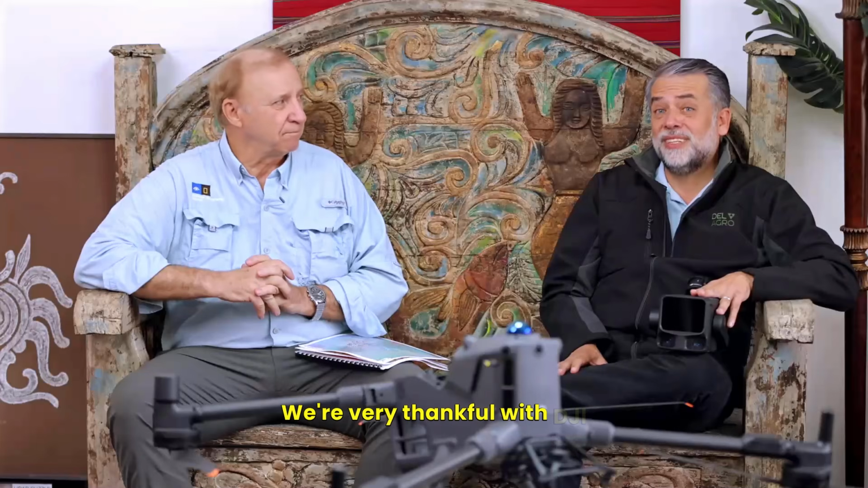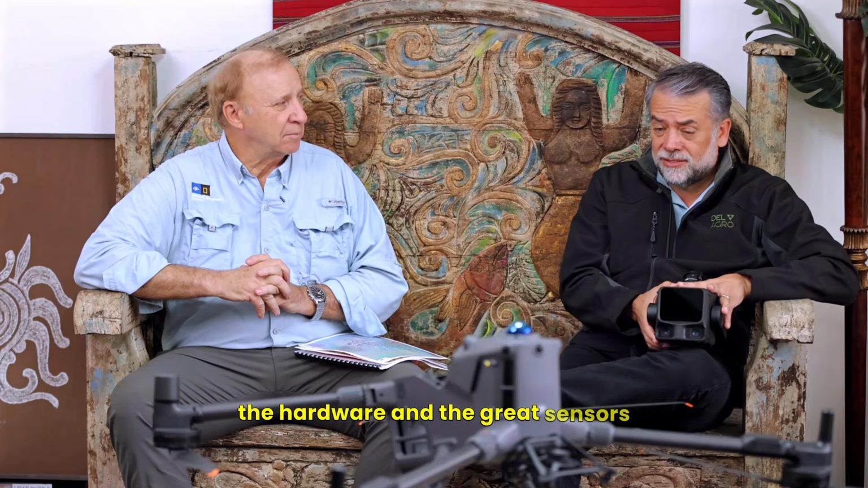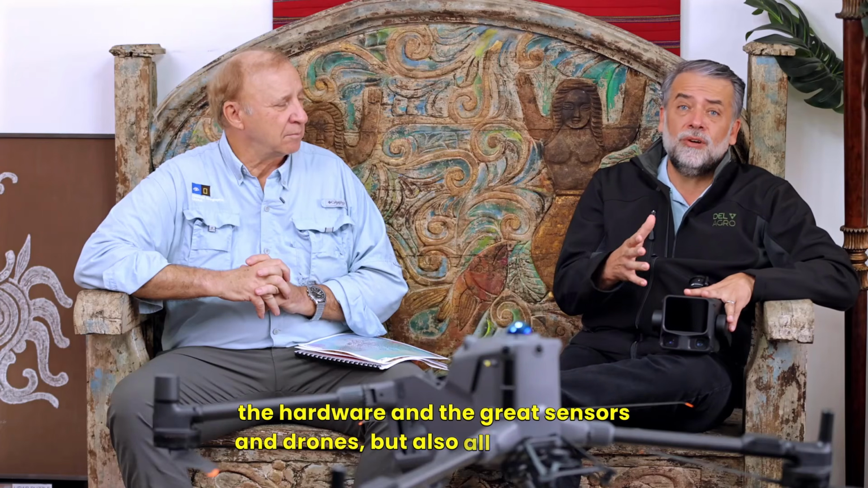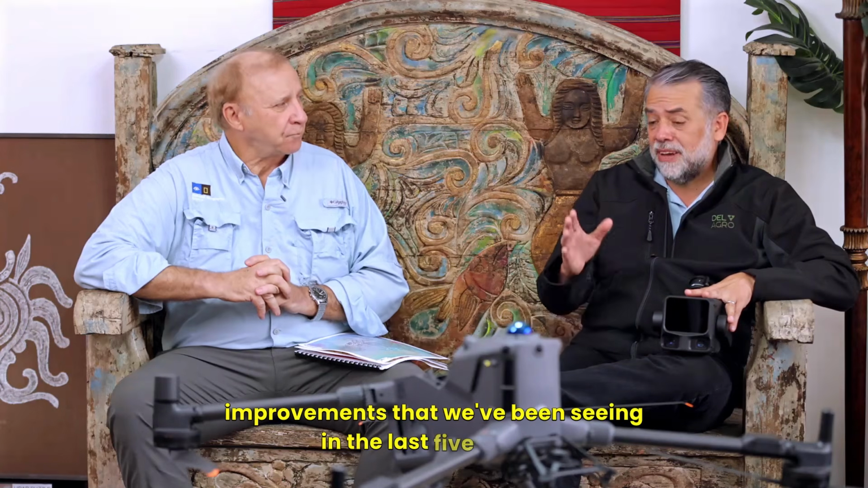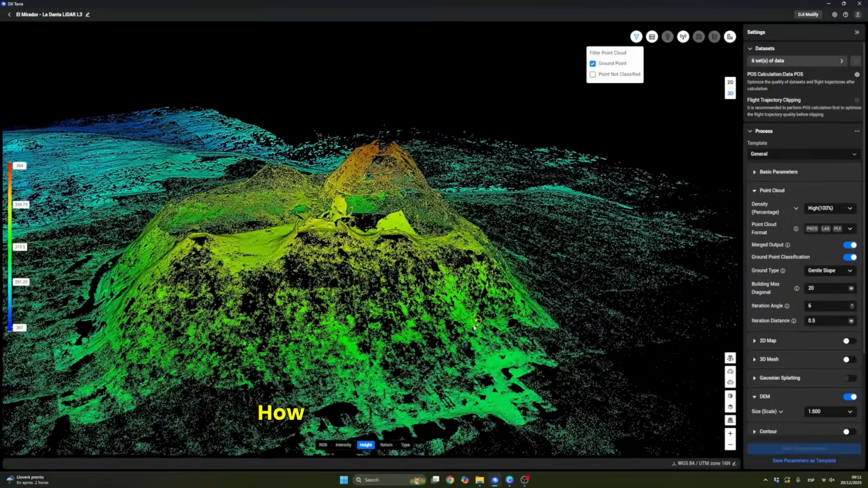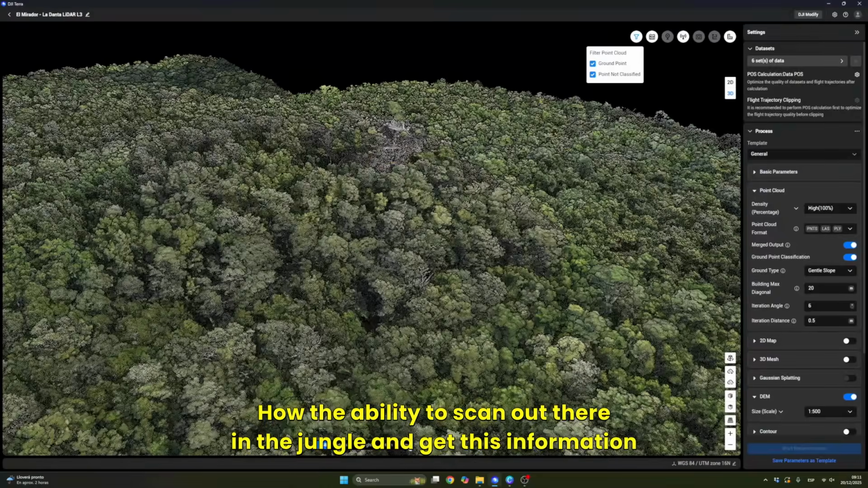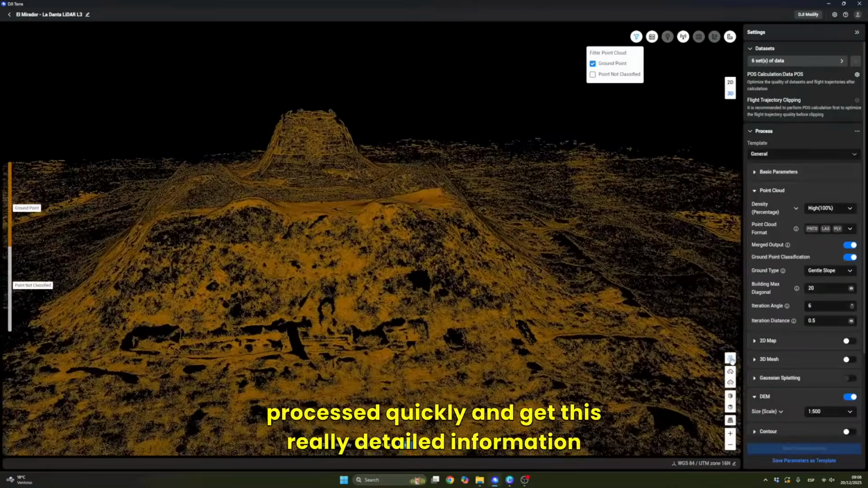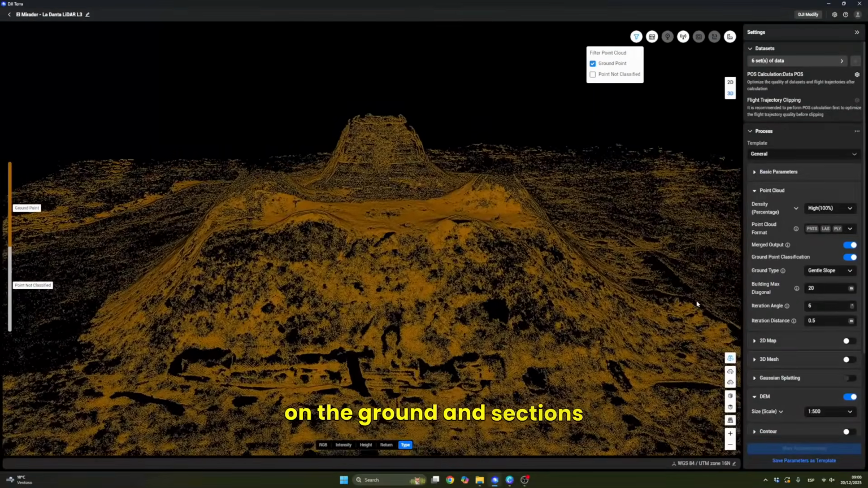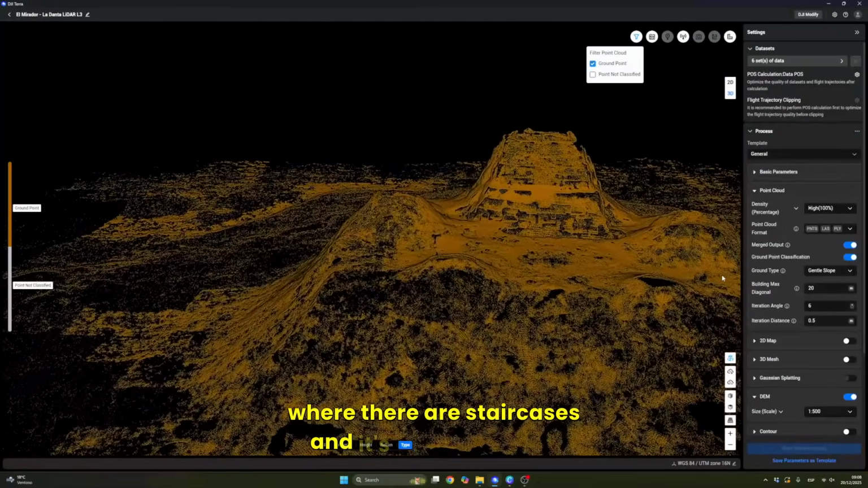We're very thankful with DJI Enterprise and the platform, not just the hardware and the great sensors and drones, but also all the software improvements that we've been seeing in the last 5 years, how the ability to scan out there in the jungle and get this information processed quickly and get this really detailed information on the ground and sections, and the ability to see the pyramids with their staircases, and it's just incredible.